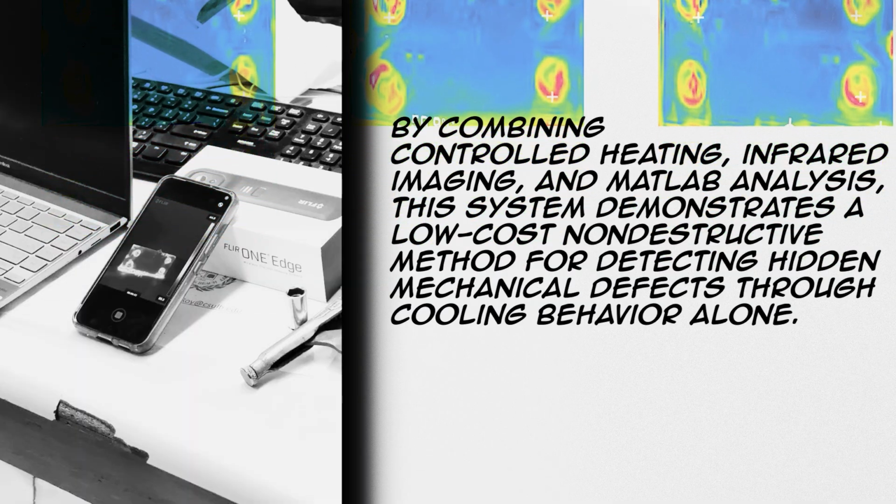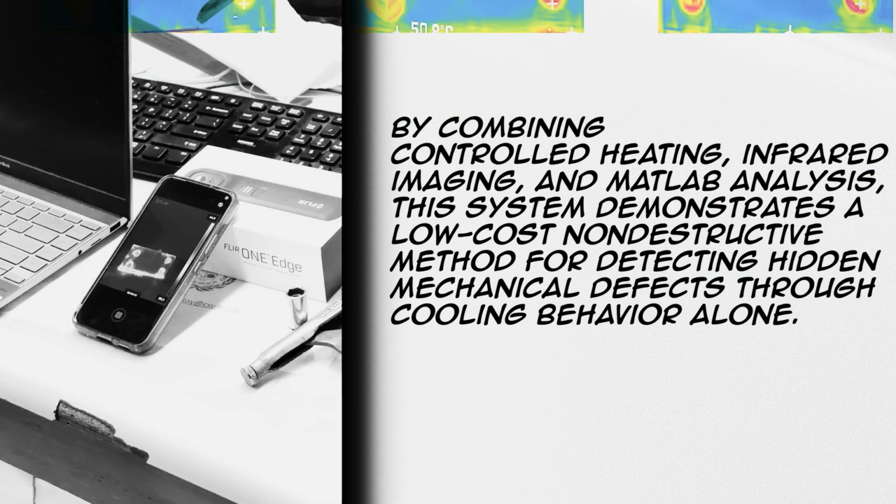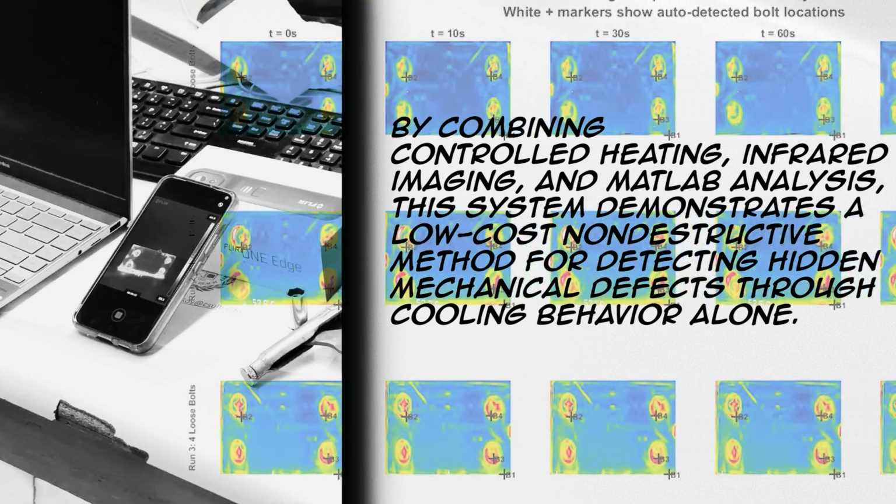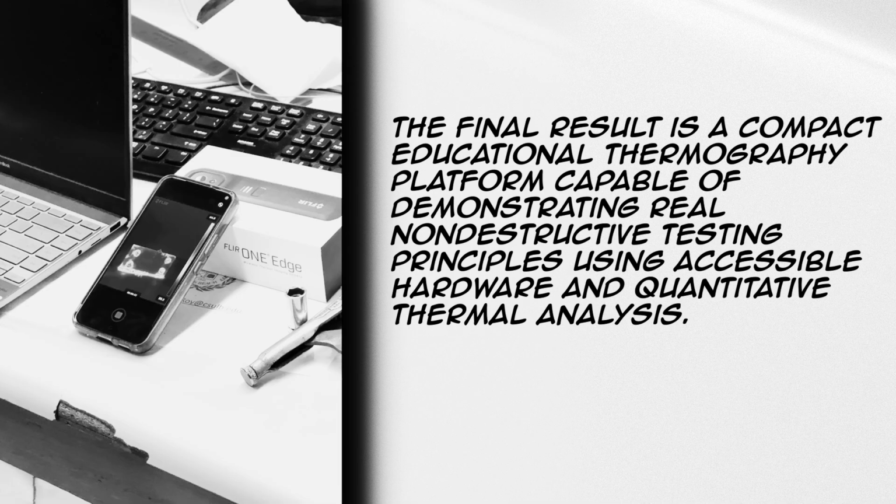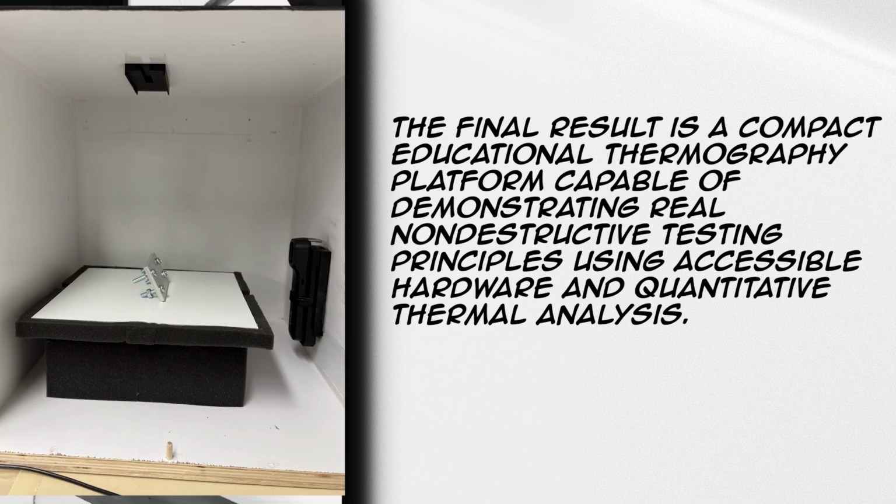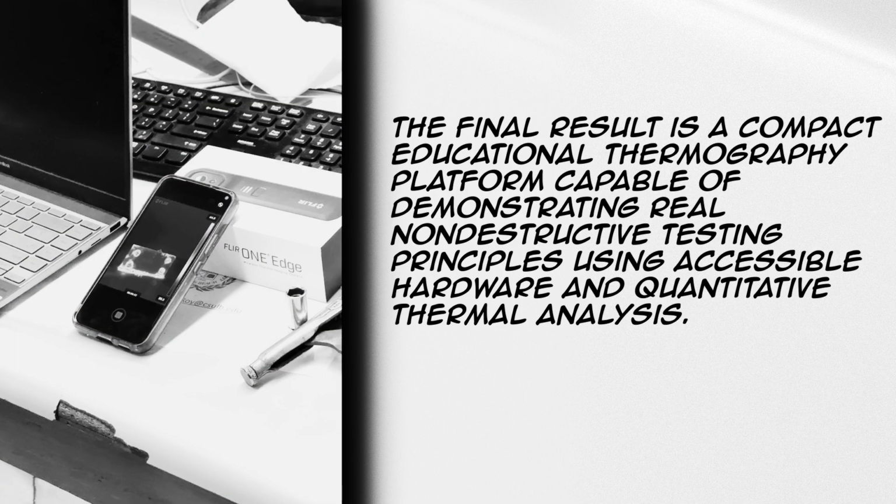By combining controlled heating, infrared imaging, and MATLAB analysis, this system demonstrates a low-cost, non-destructive method for detecting hidden mechanical defects through cooling behavior alone. The final result is a compact educational thermography platform capable of demonstrating real non-destructive testing principles using accessible hardware and quantitative thermal analysis.